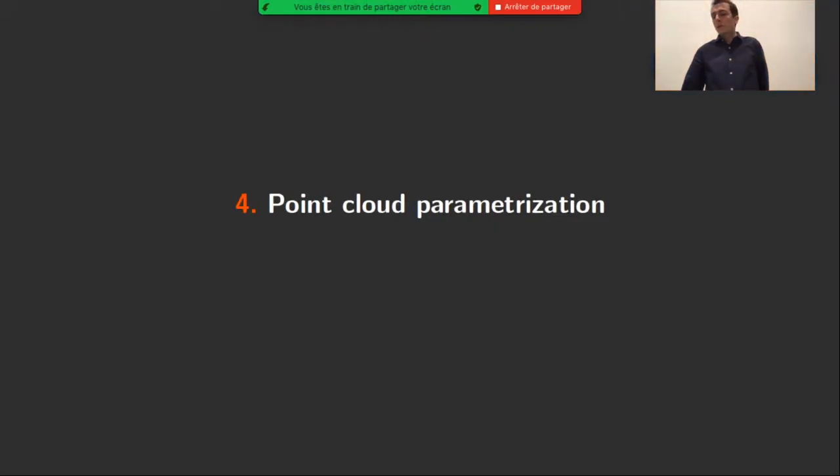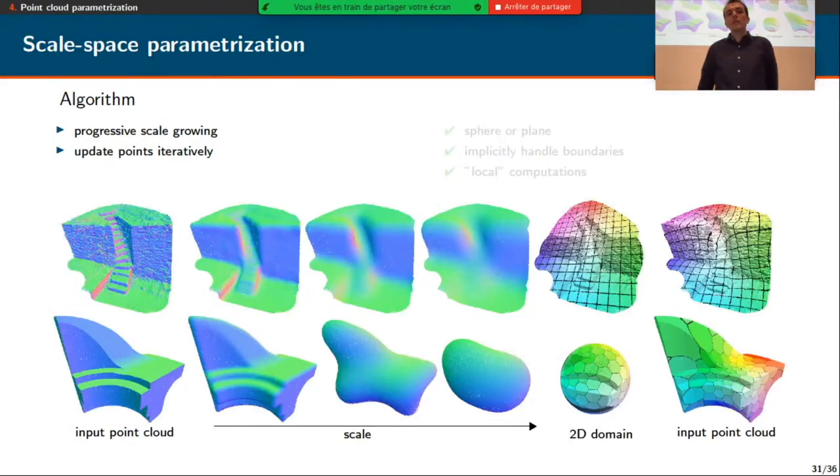In this fourth part, I'm going to present you some preliminary results on point cloud parametrization. So the idea of this, what I call scale space parametrization, is to progressively grow the scale and iteratively update the points on the algebraic point set surfaces, so that each input point cloud here progressively flows toward a 2D domain.